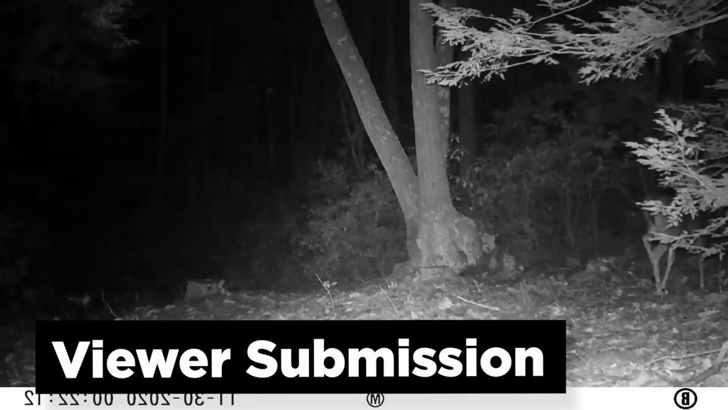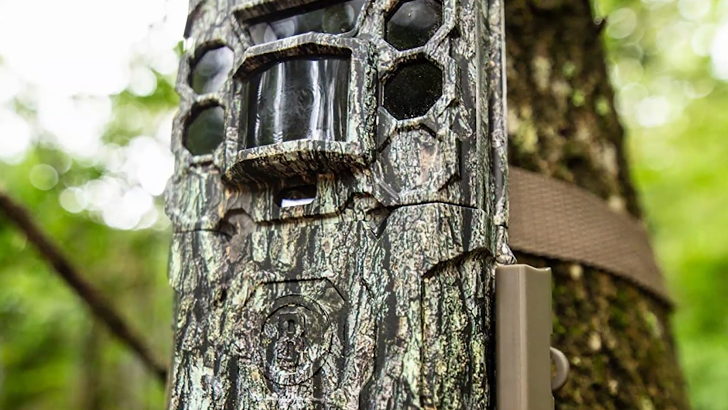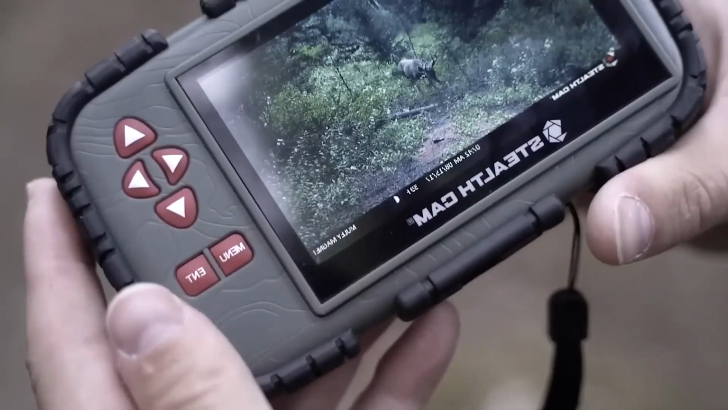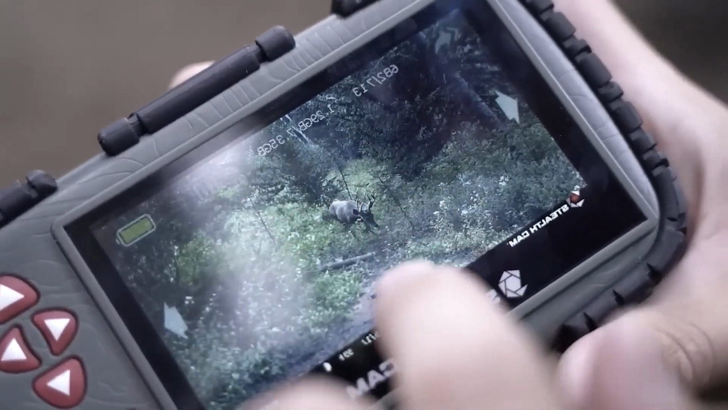Viewer submission. This next clip is a viewer submission from Romeo, and it shows a picture that many people only see in their nightmares. He explains that one of his trail cameras set up in the woods of Vermont captured a mysterious wolf-like creature wandering through the forest. The creature, which some are saying is just a gray wolf, was captured on camera in the early hours of the morning and has caused a great deal of speculation and excitement among local residents and wildlife experts.